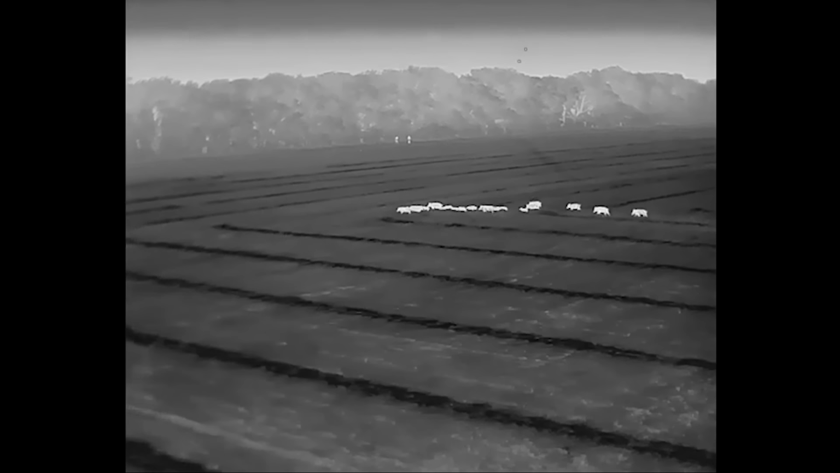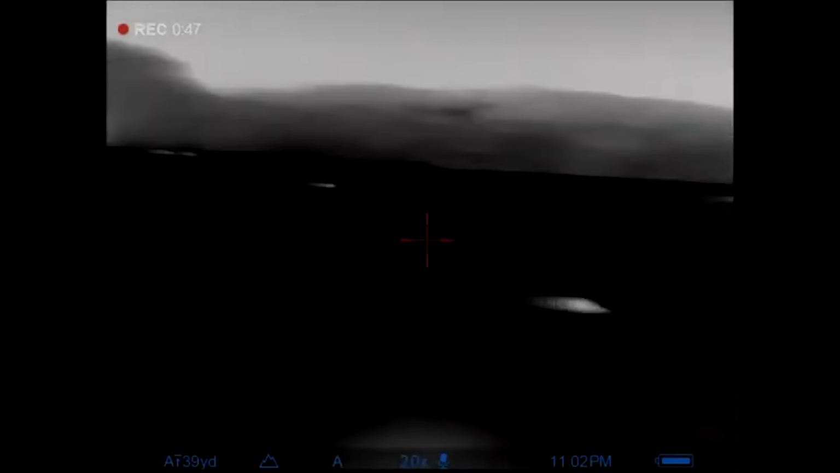It's 2 in the morning on a ranch in South Texas. The screen is black and white, thermal, nothing but empty field, glowing faint blue against the cold ground. Then, movement. Not 5 animals, not 10. Dozens. A river of glowing white bodies pouring across the frame like a single organism moving through the brush. Above them, silent, invisible against the stars, hovers a drone.